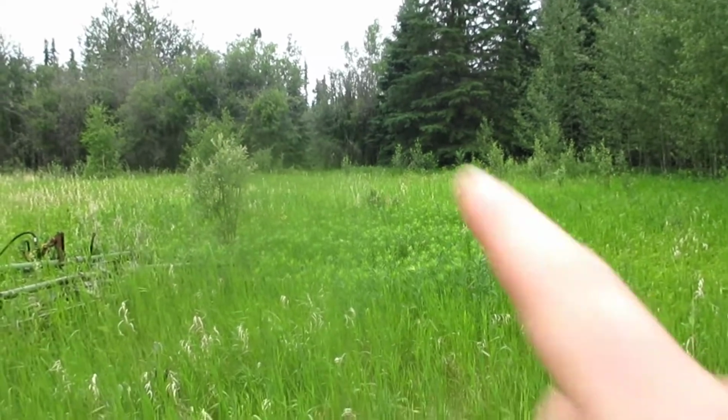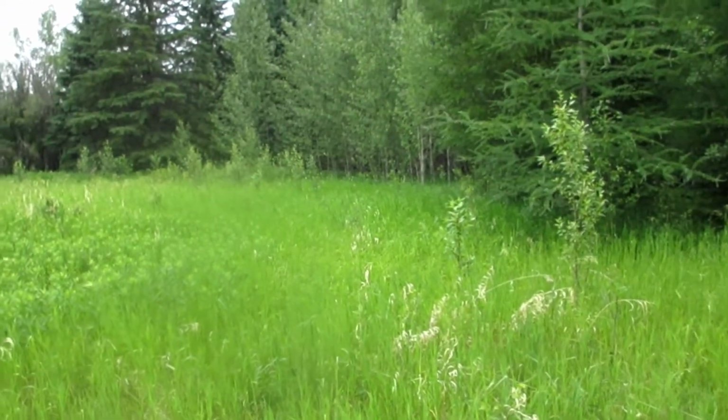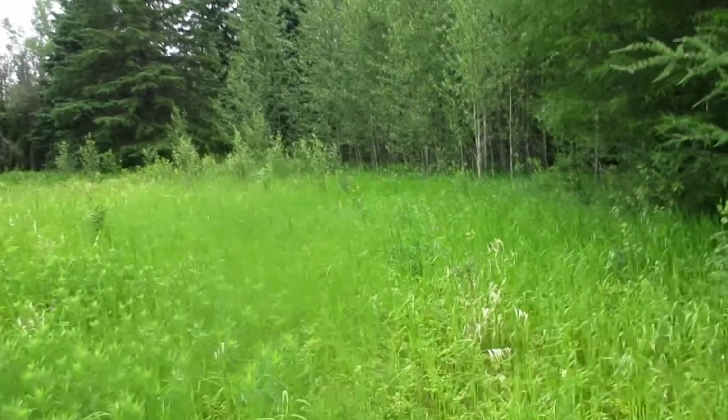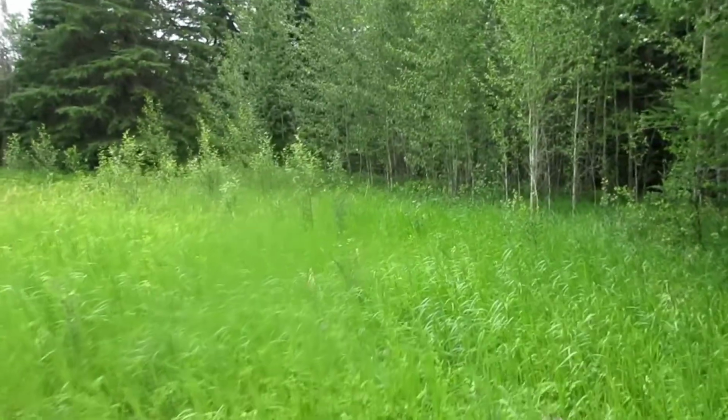I just saw another deer. It was over in here and it ran off that way towards where my other camera is. I wonder if it's still in there. Could be the same one from before, but I doubt it.